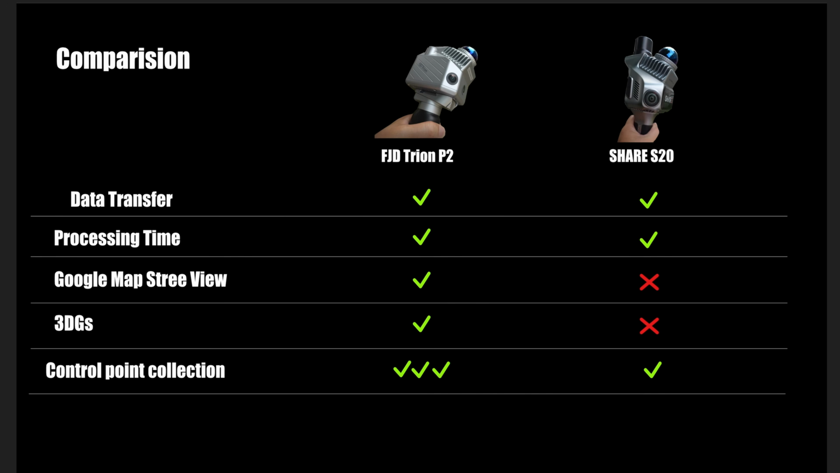Next, the control point collection. With the Trion P2, you can extract the coordinates of the control point even when you use it with the RTK, while with the Share S20 you only get the timestamp and it can only be used for aligning the point clouds together, while with the P2 you can do a lot more with the control point collection.